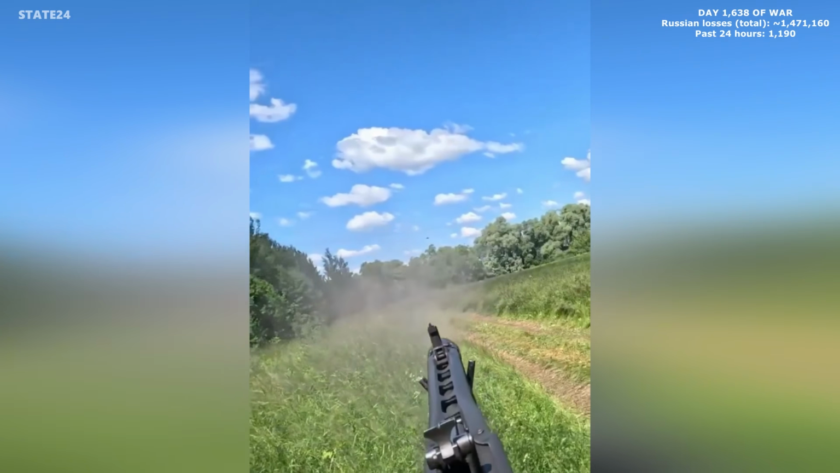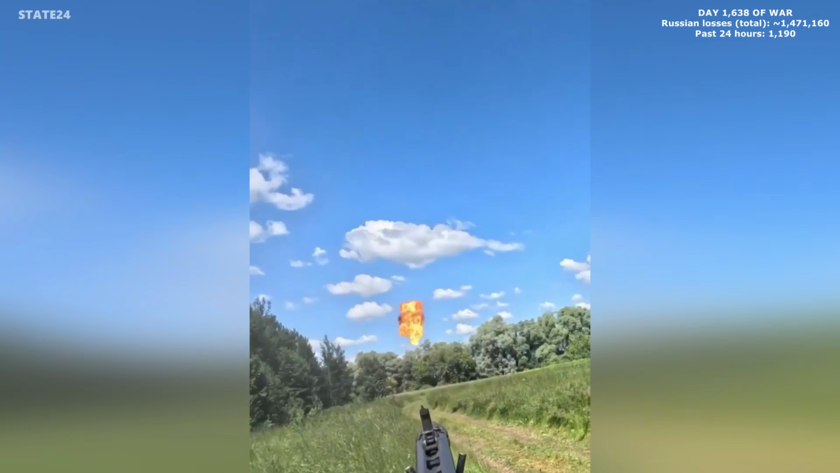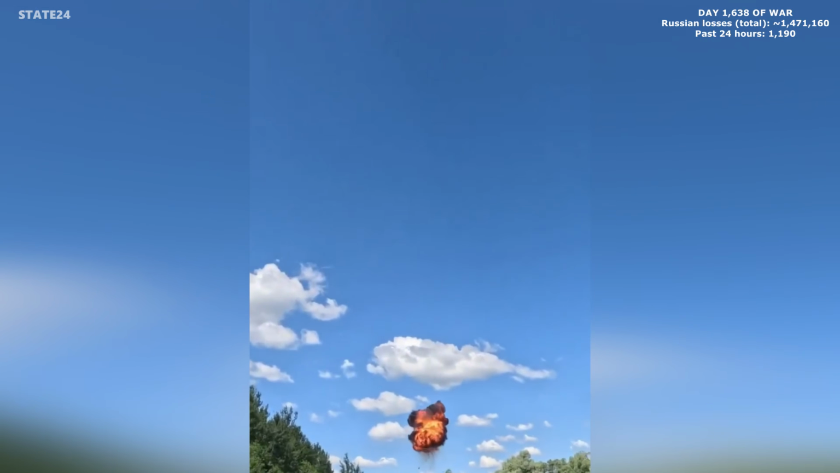First-person view of a Ukrainian machine gunner shooting down a Russian Shahed drone, straight through the lens of the man who pulled the trigger.